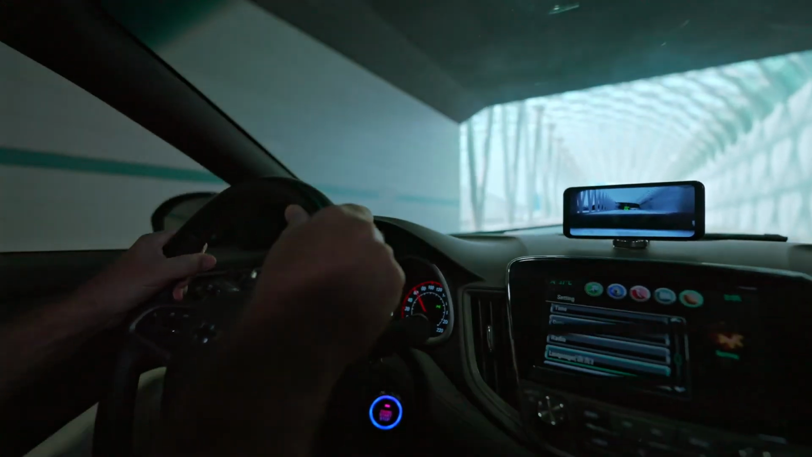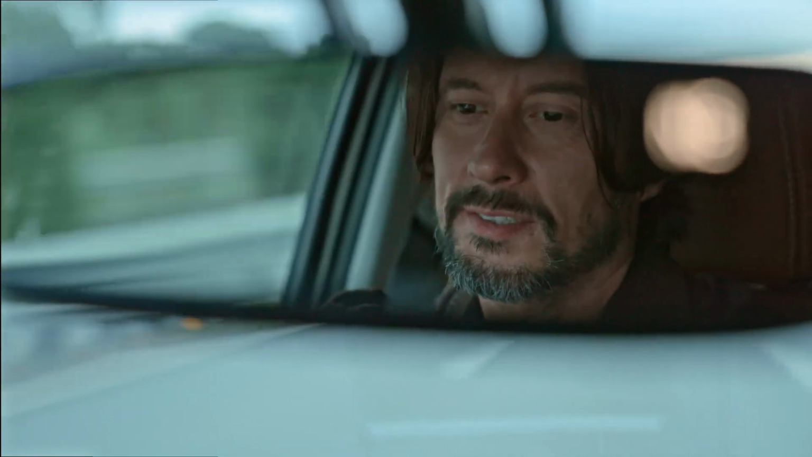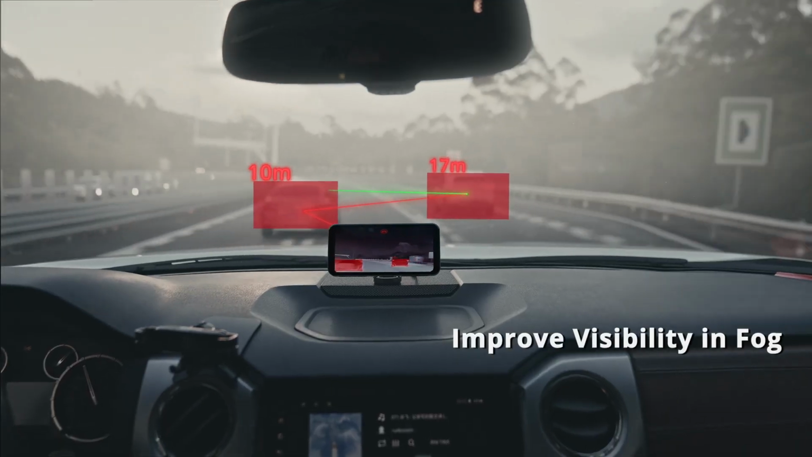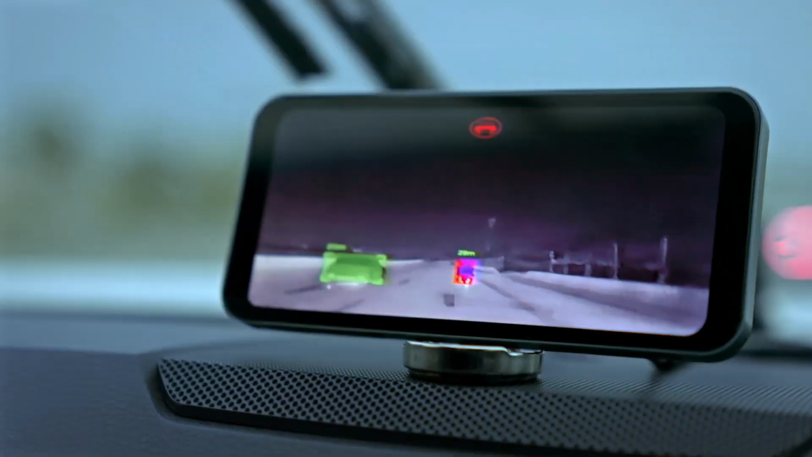Adapt easily from dark to bright with clear visibility. See farther with clear vision in heavy fog. Keep your visibility sharp during rainy conditions.